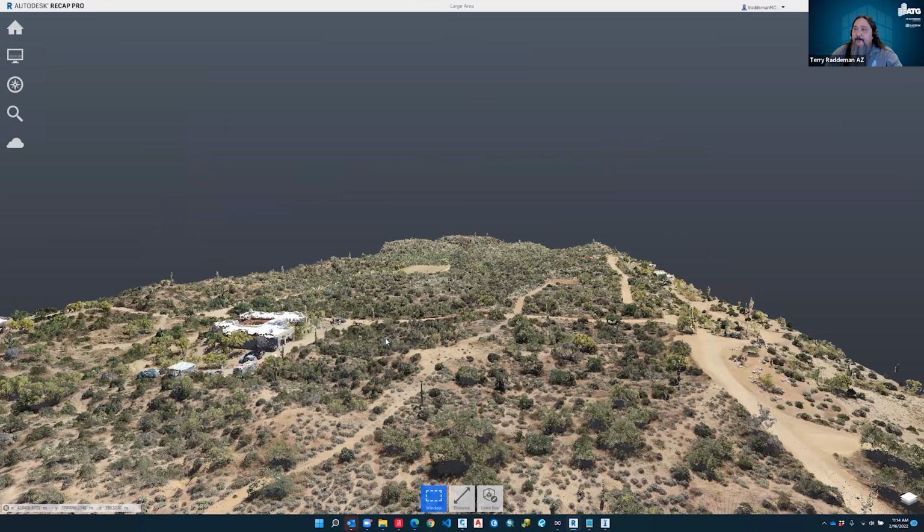And what we're going to do is we're going to classify this data. And what I mean by classify is it's going to go through a process where it will identify what is a ground point and what is a vegetation point, and classify the point so we can actually extract the ground.